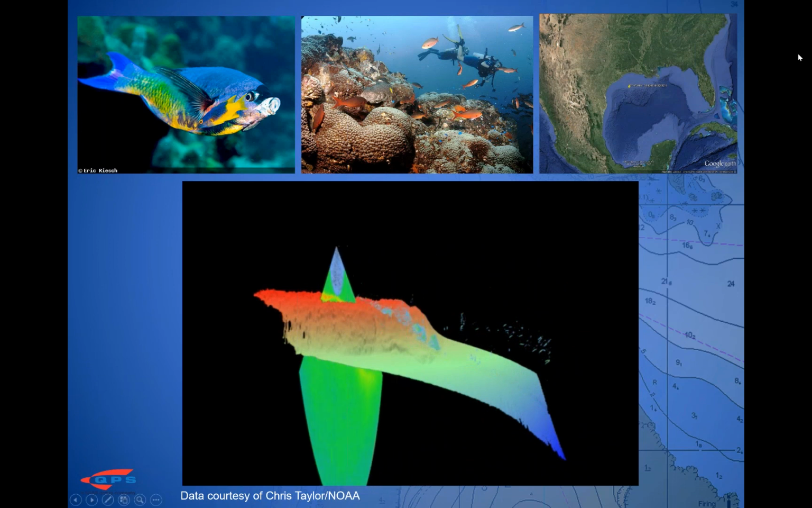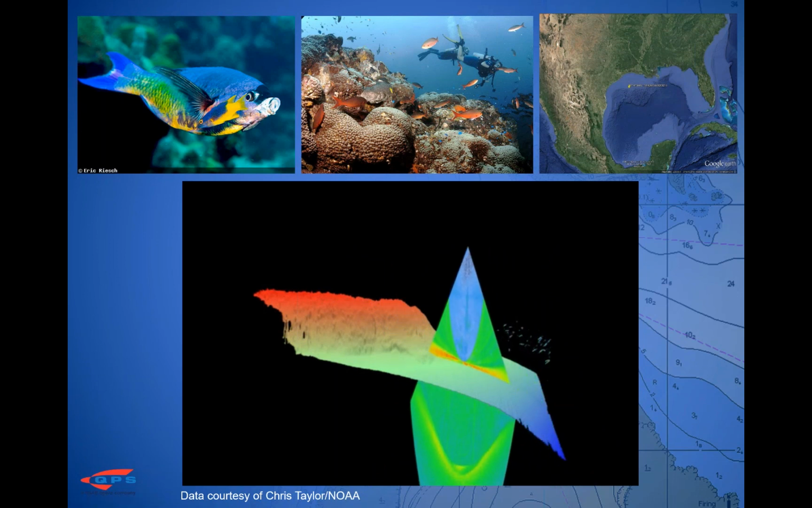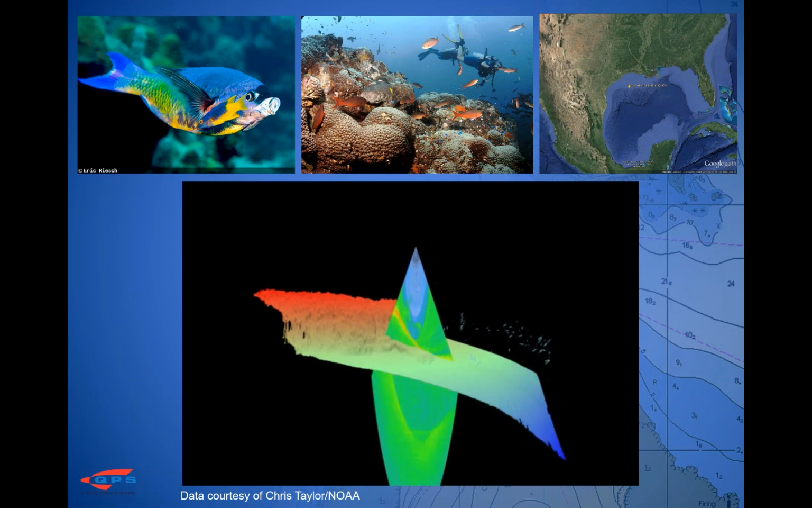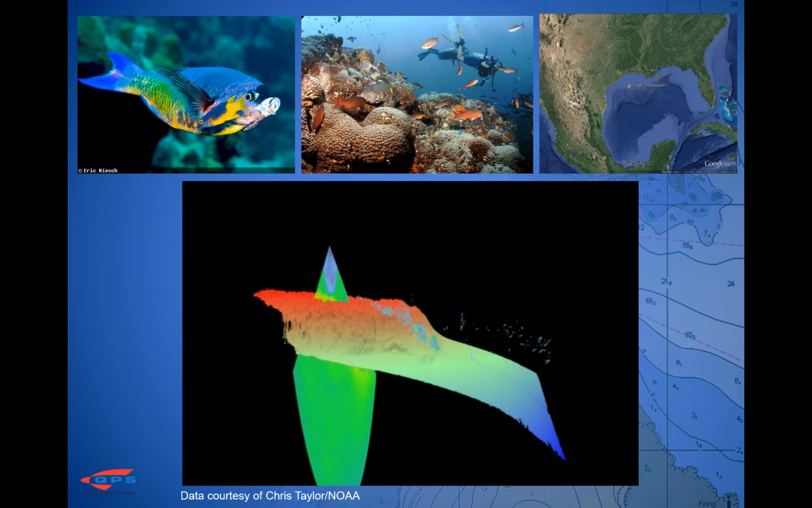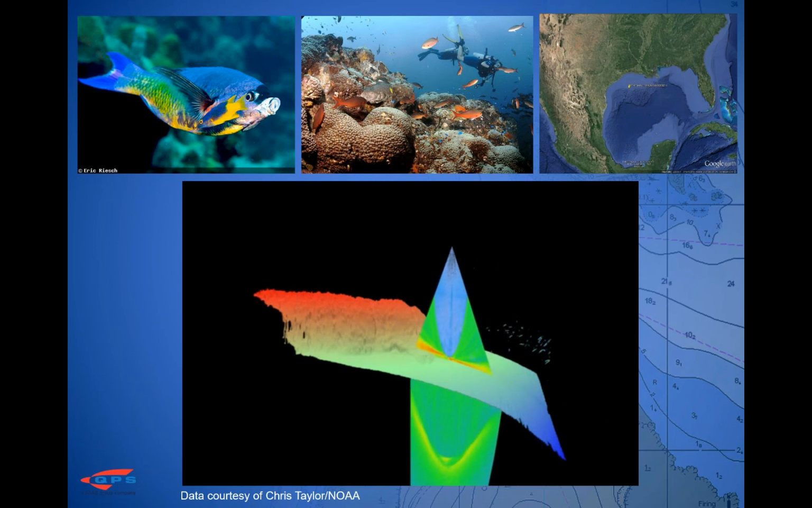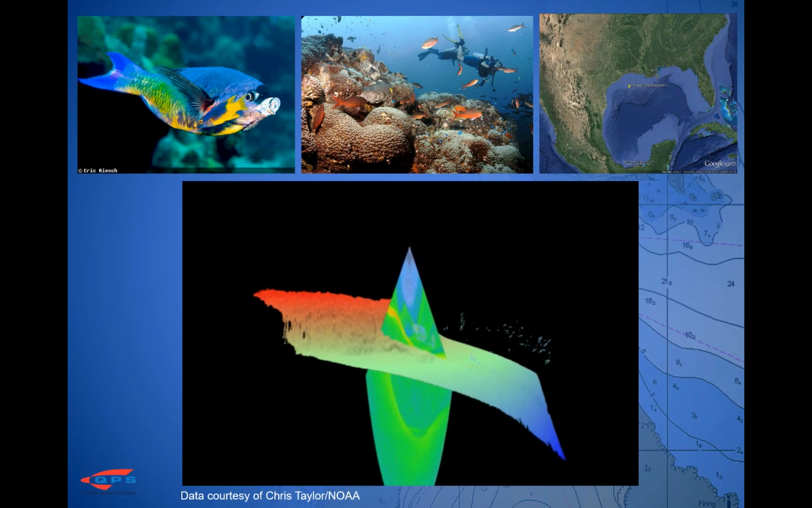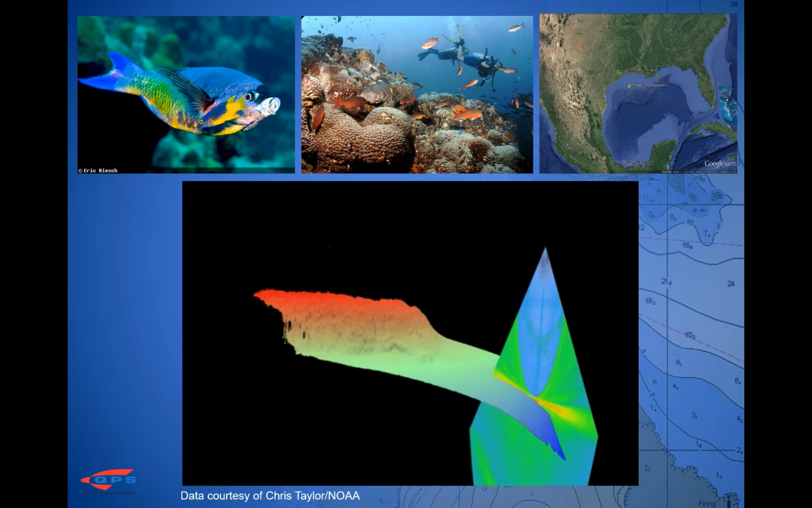Incorporating not only habitat information in terms of the shape and characteristics of the bathymetry, you see this ledge, but also biological information in terms of the location and distribution of targets that we know to be fish. These are Creole wrasse on a bank in Flower Garden Banks National Marine Sanctuary.